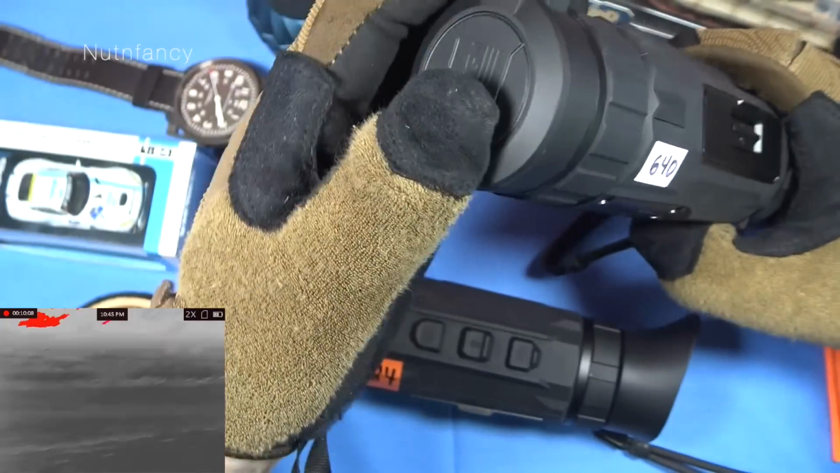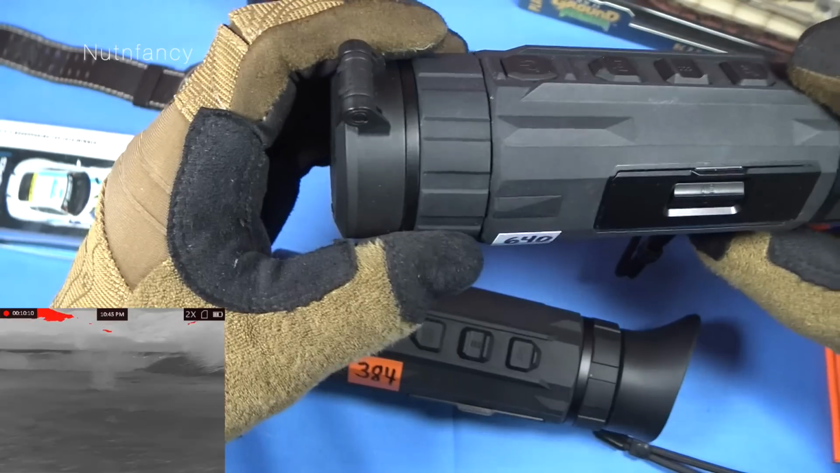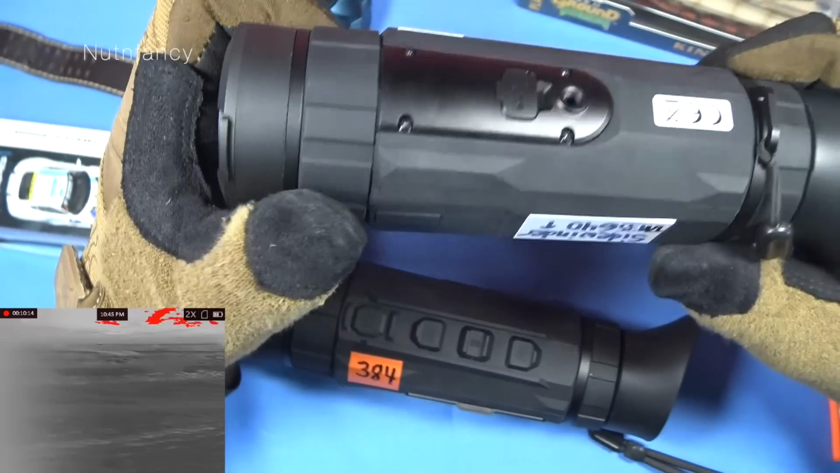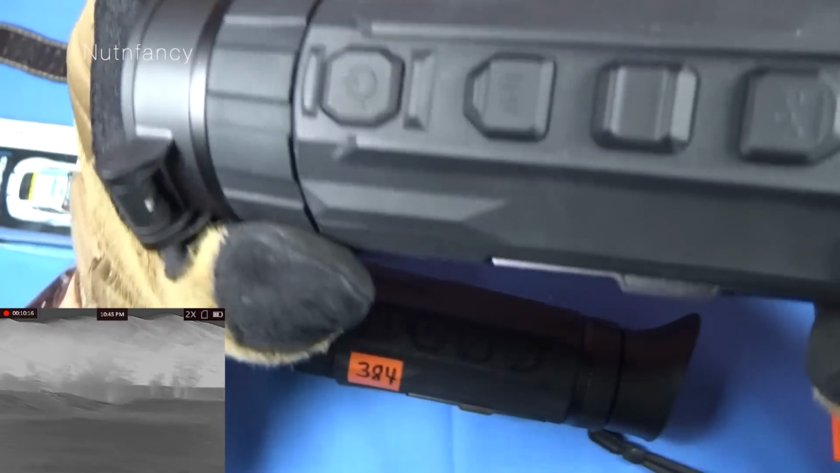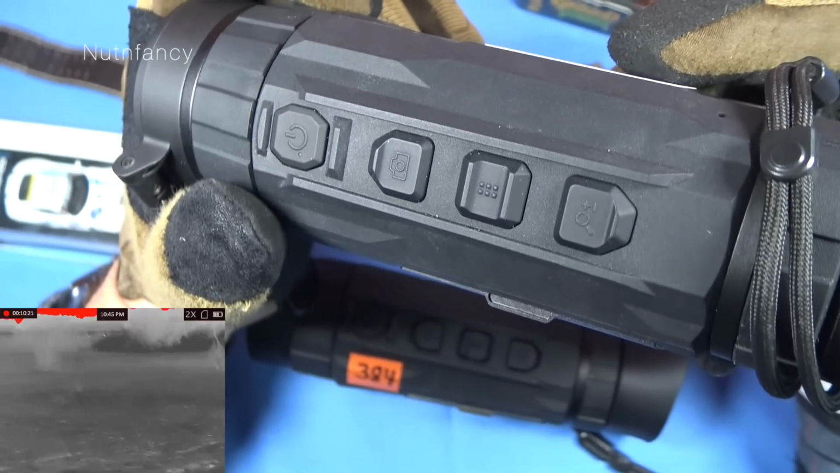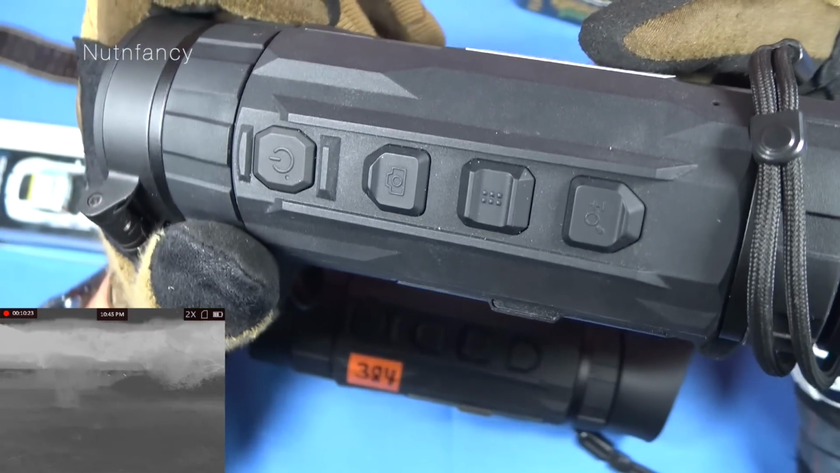All cool. Here's your focus ring, and this is how you're going to focus your image. Well done, AGM. Super grippy, easy to find. And here's your buttons.